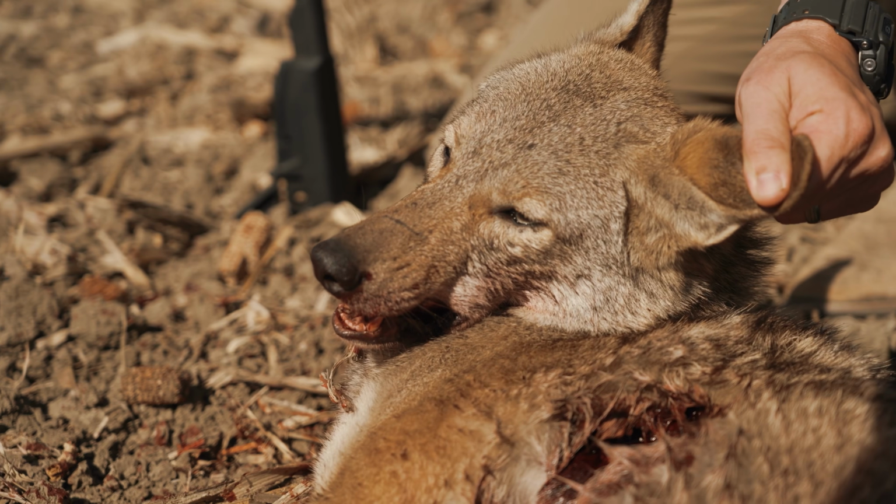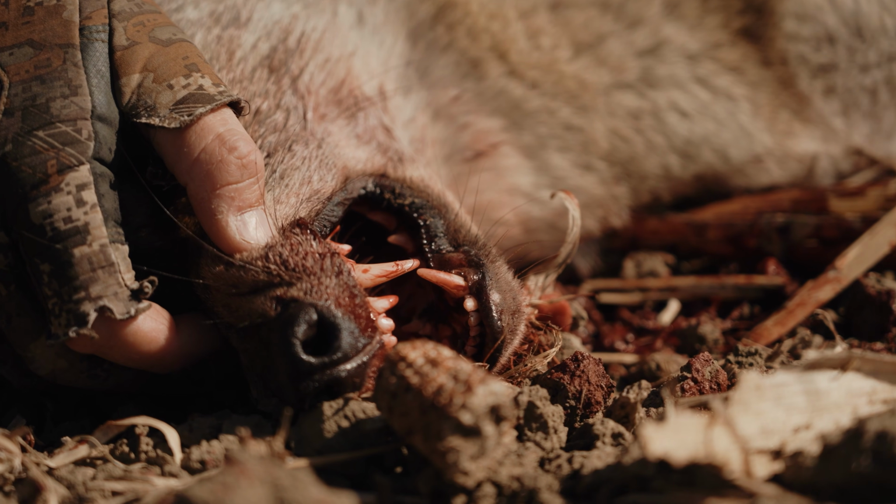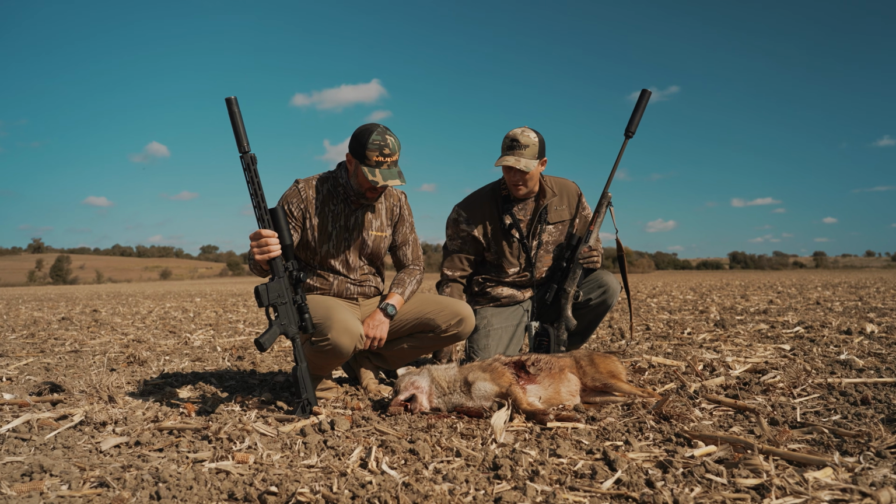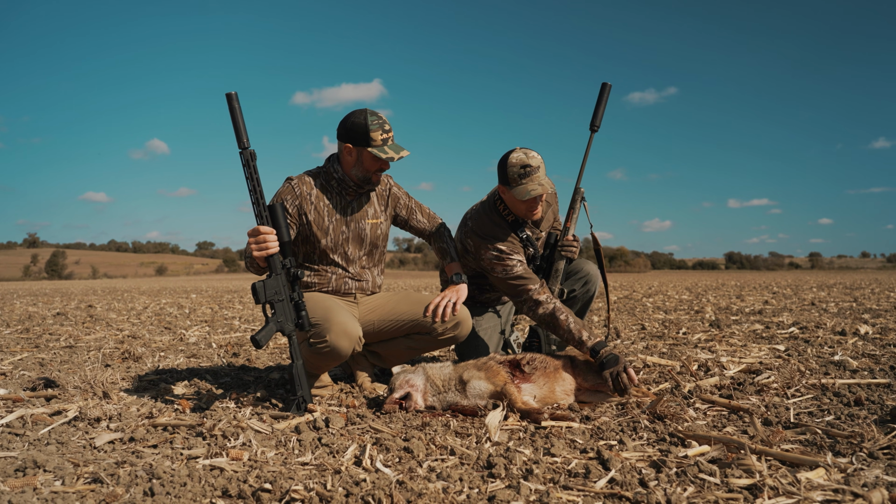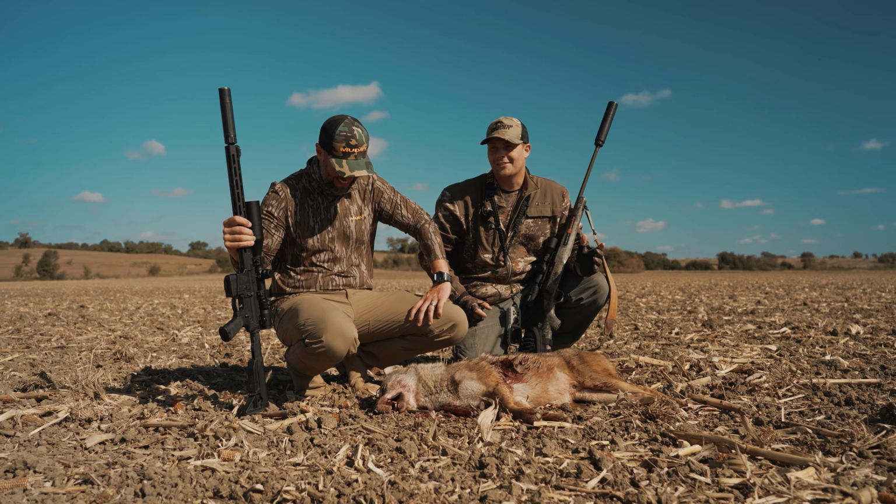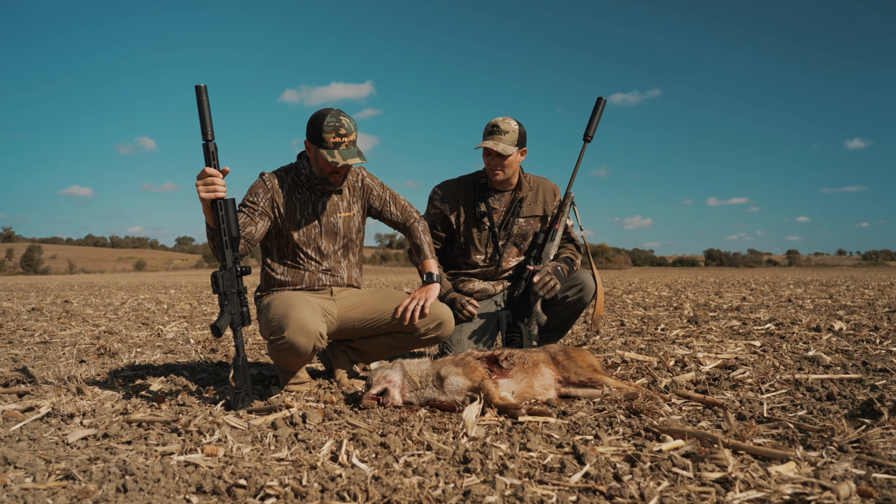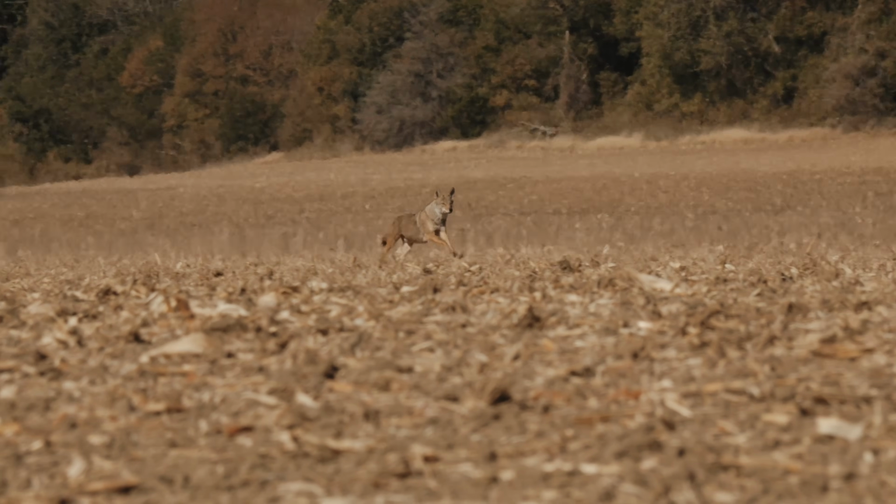Yeah, he's big. What they look like? Oh, he's in his prime, buddy. That's probably a 35-pound coyote. Legit, yeah. Is that good? Yeah, it's big. You'd have to tell me. Yeah, no, that's big. Out in this country, they will get up in the high 40s, but that's pretty rare. But a big, just mature male like that's 35 pounds-ish. But you get 3 or 4 of them boys together, and that's a problem.